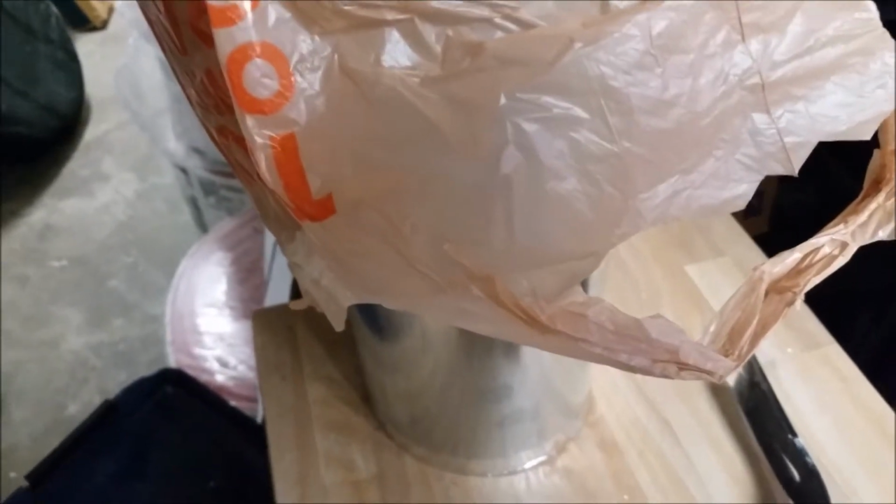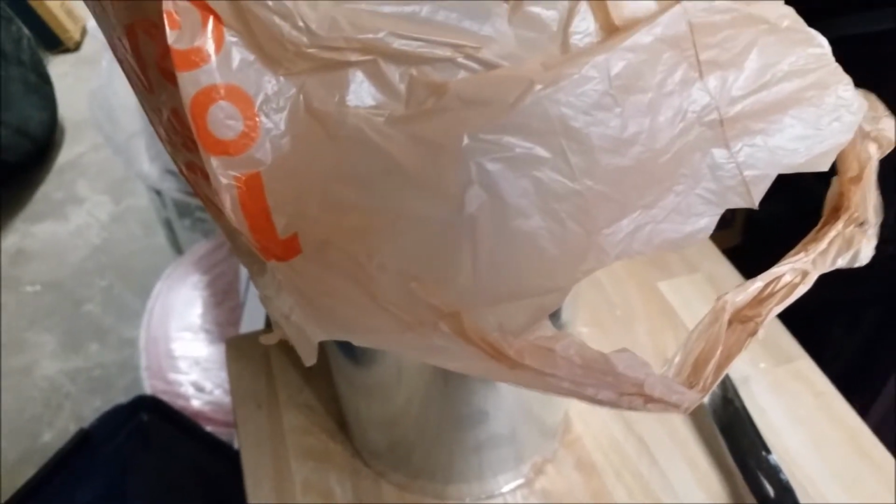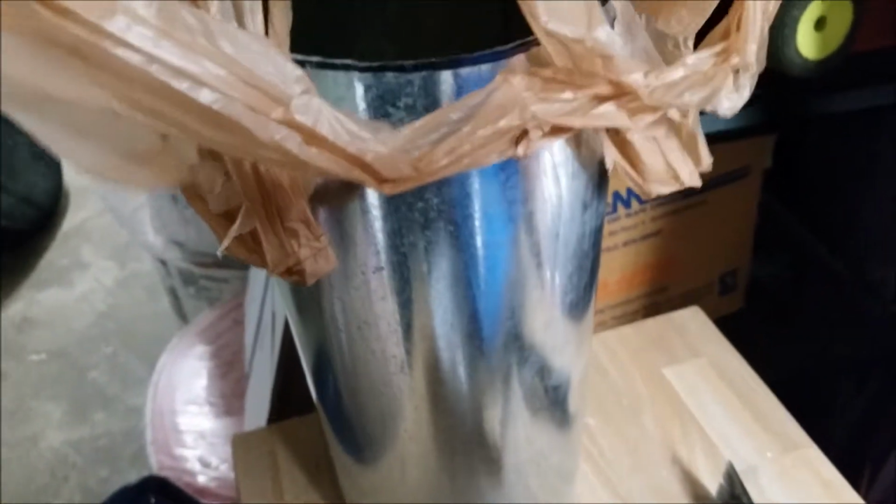Here's an interesting trick I found. If you've ever installed duct sleeves over ducting, it's a pain. So what I found is if you take a bag, a Home Depot bag or something similar, put it over the ductwork like so, then you can take your insulation, slide it over the bag, and then once the insulation's on, you can pull the bag out and you won't get any snags. Otherwise it's a real pain to put on.